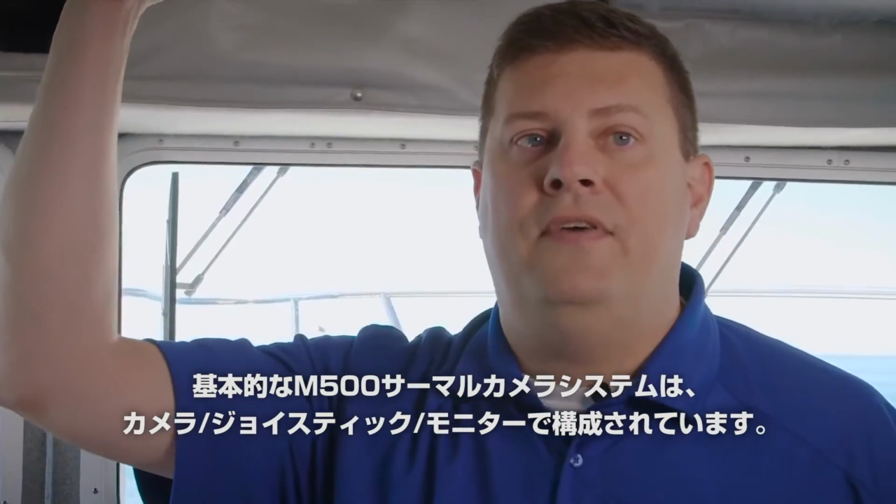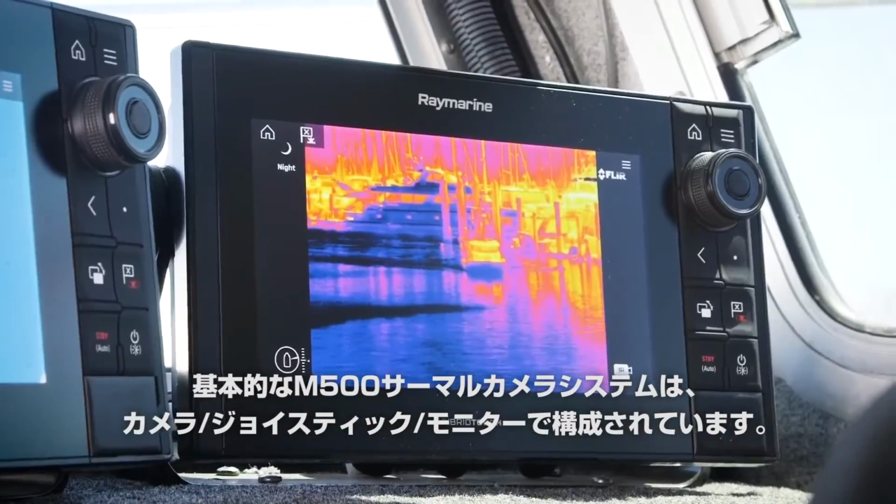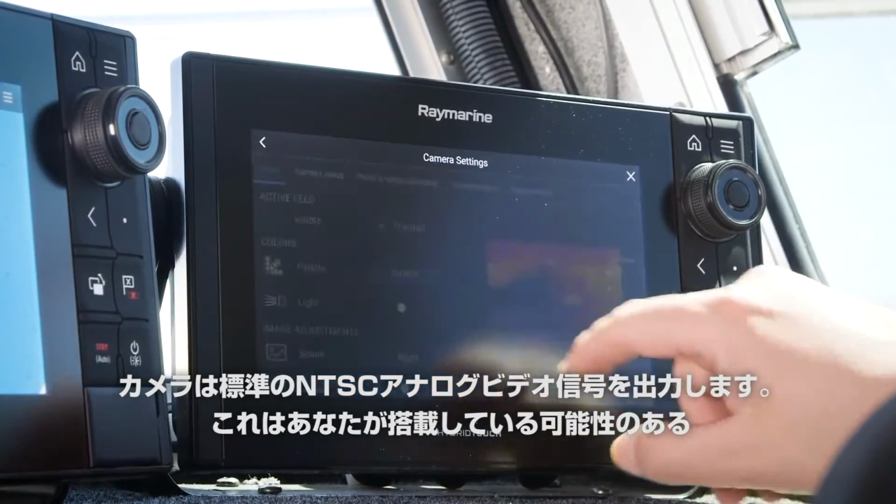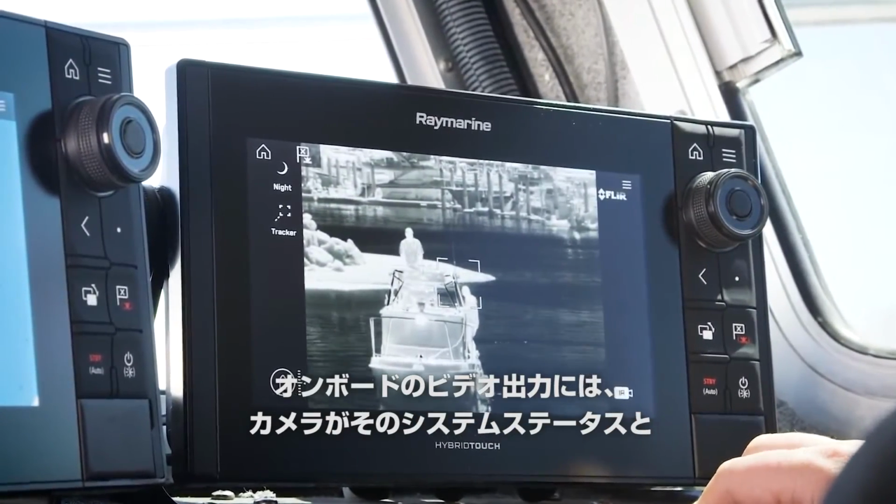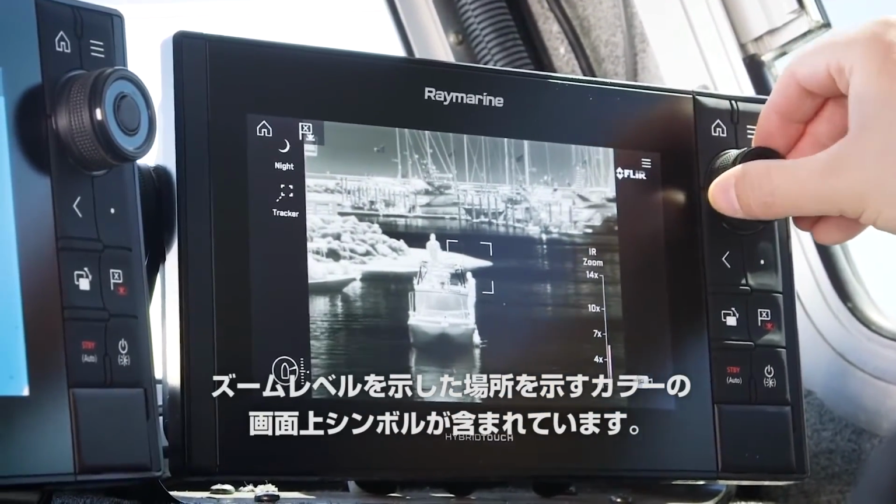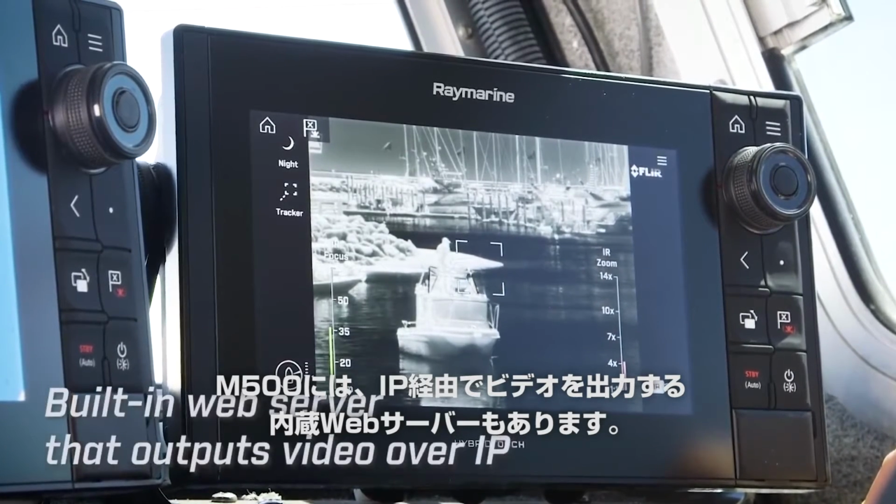The basic M500 thermal camera system consists of a camera, a joystick, and a monitor. The camera outputs a standard NTSC analog video signal that's compatible with just about any display or monitor you might have on board. The video output includes color on-screen symbology that shows you where the camera's pointed, its system status, and zoom level. The M500 also has a built-in web server that outputs video over IP.